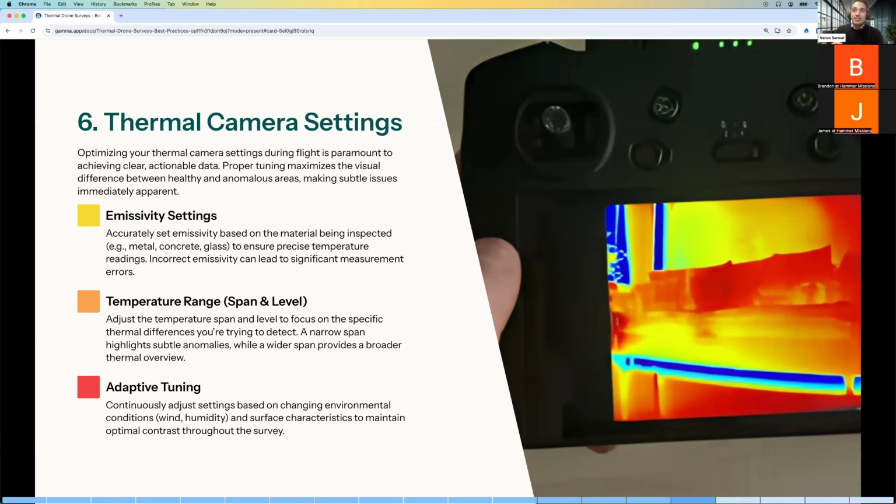So it's really important to make sure that you've got variation in your thermal camera settings. And you can do that by going into the remote controller and setting up how the thermal camera is set up and the range in which it's operating, to maximize the contrast between different objects in the scene or different areas that are being scanned.